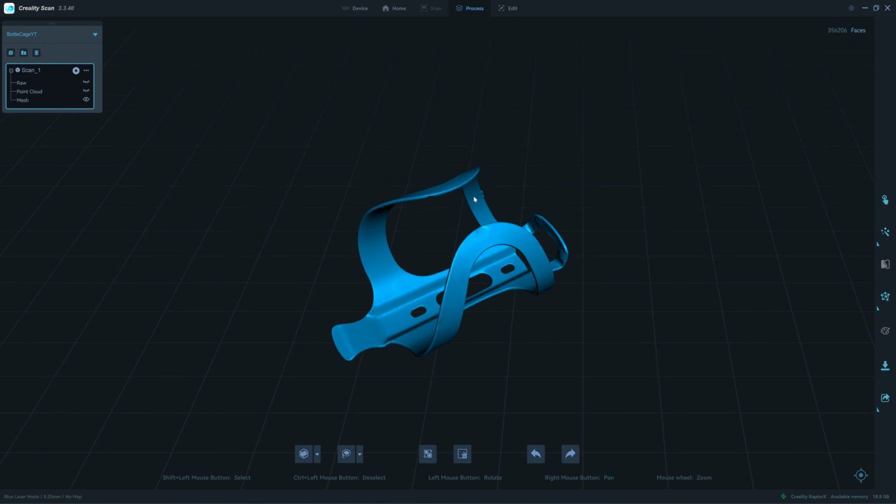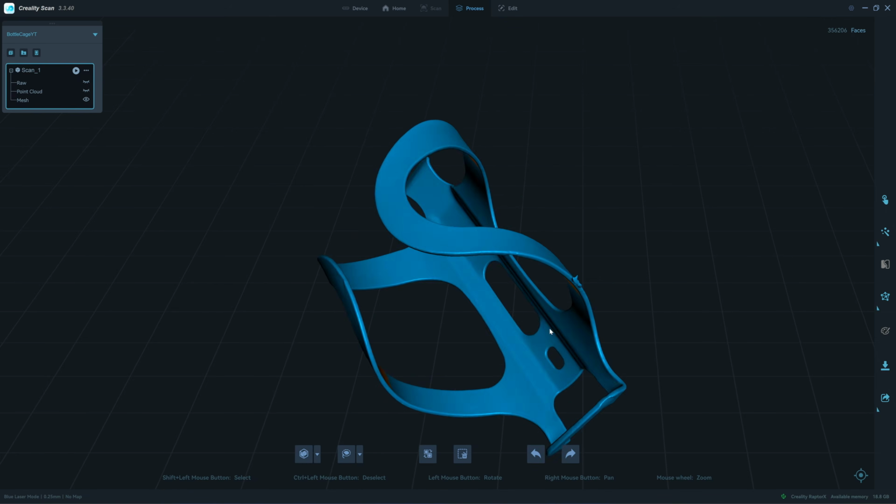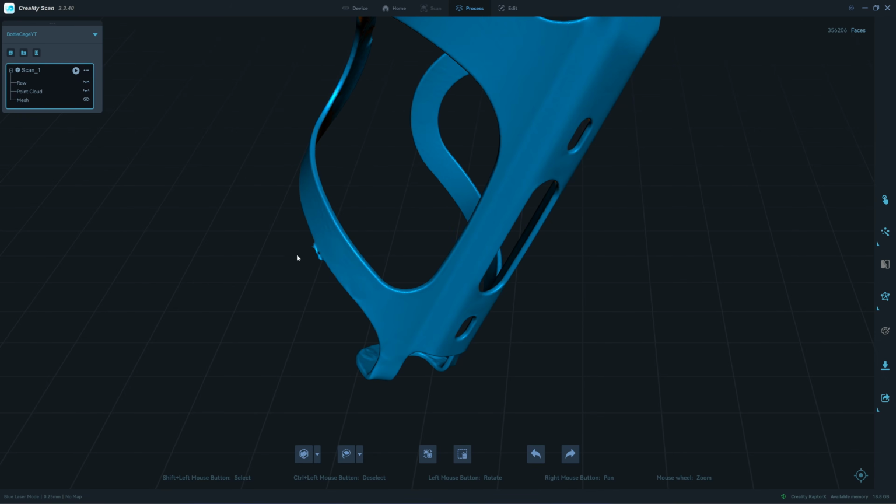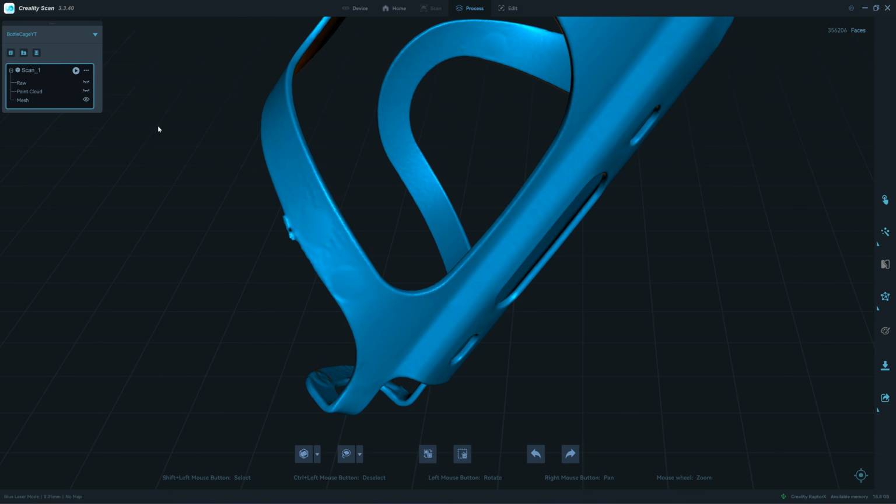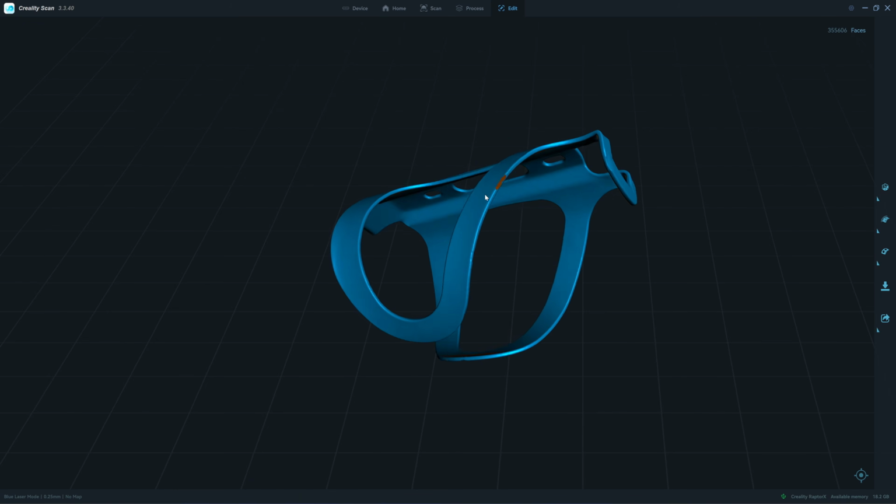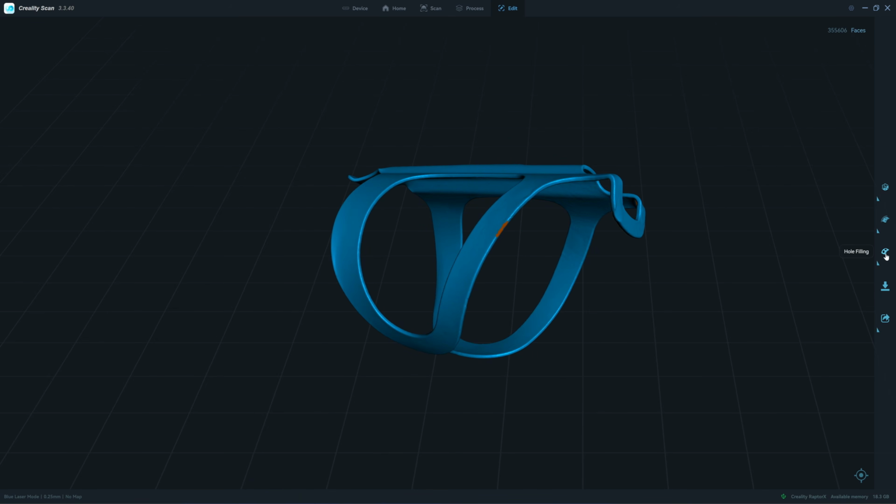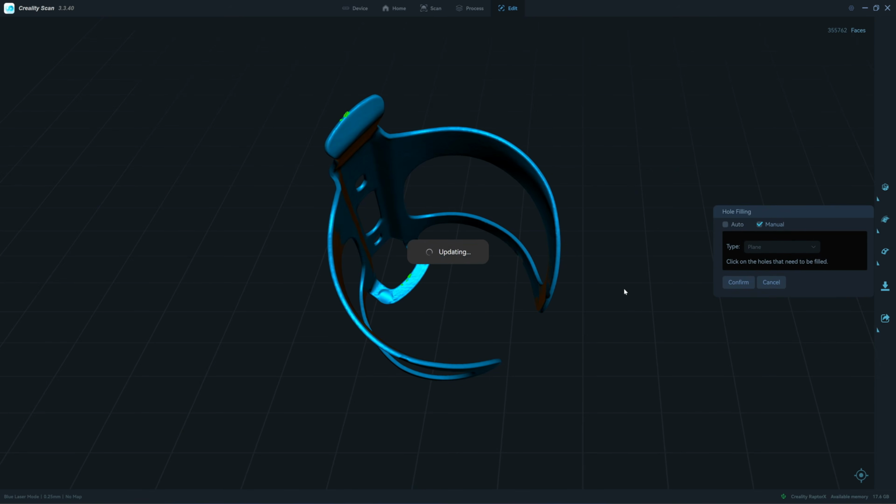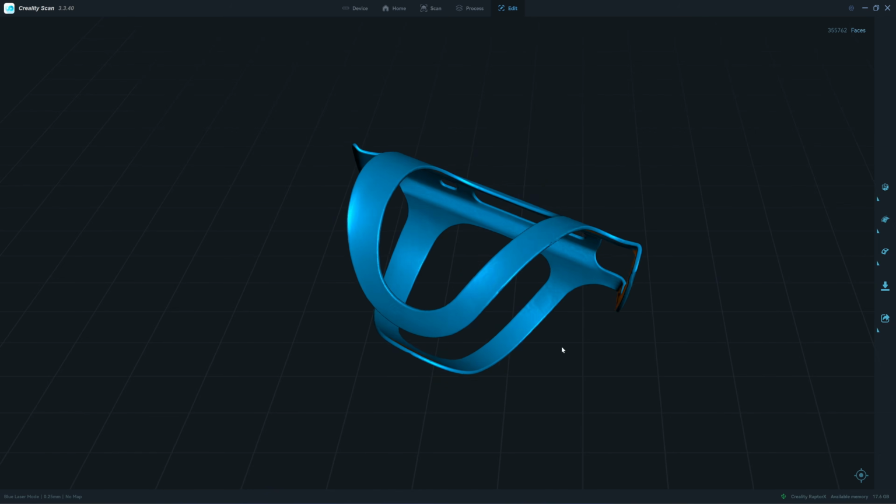Okay, this is the mesh result. There are small defects here. I think that's from when I cut the point cloud. I go to edit and repair this hole with manual hole filling. I'm going to fill it with the plane. Confirm. Okay, that's much better.